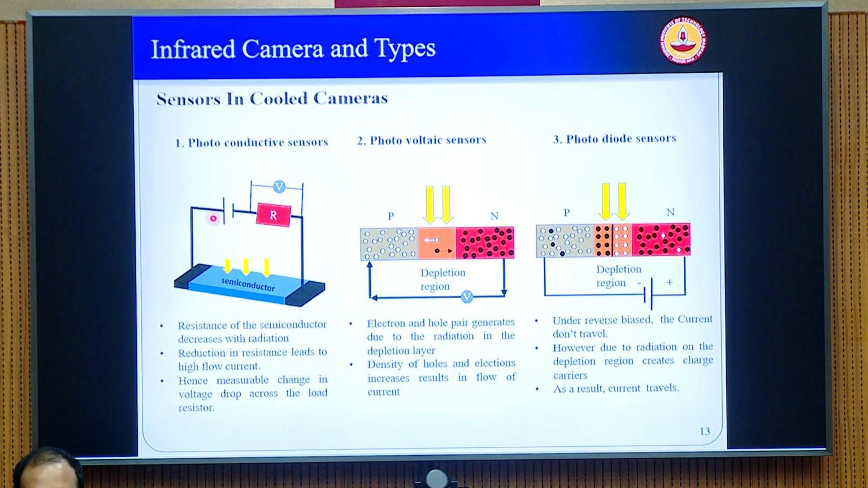Anyway, the presentation will show some of the details of the different types of sensors in cooled cameras. As I said, these are all semiconductor devices, and you can use the semiconductor material where the incoming infrared beams, in terms of photons in that particular wavelength, can produce a voltage, and the voltage drop can be measured. So these are the principle behind the photoconductive sensors.